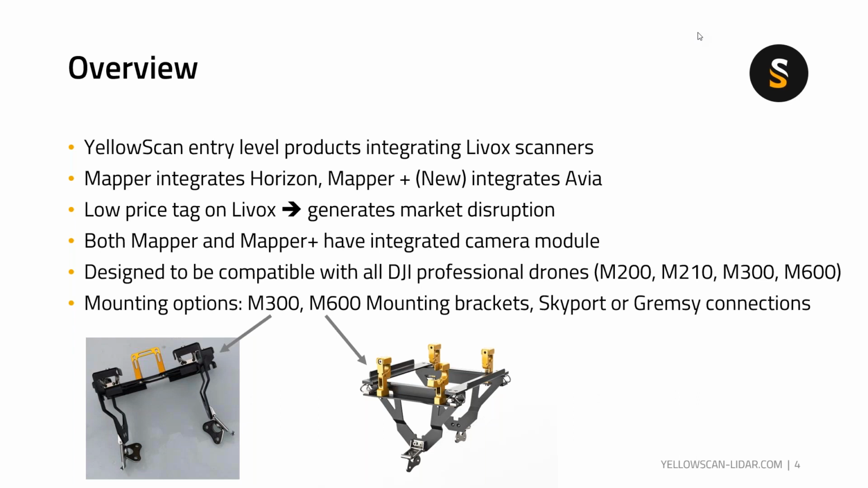If you have the M210 or M200, they also come with the Skyport, and you may use that as well. You can mount either the Mapper or the Mapper Plus on all these drones with the Skyport. And the M600, which doesn't come with the Skyport, we do have an M600 mounting bracket for, and you may use that. So it's a very easy off-the-shelf solution for you to quickly mount any of the YellowScan products, especially the Mapper and the Mapper Plus.